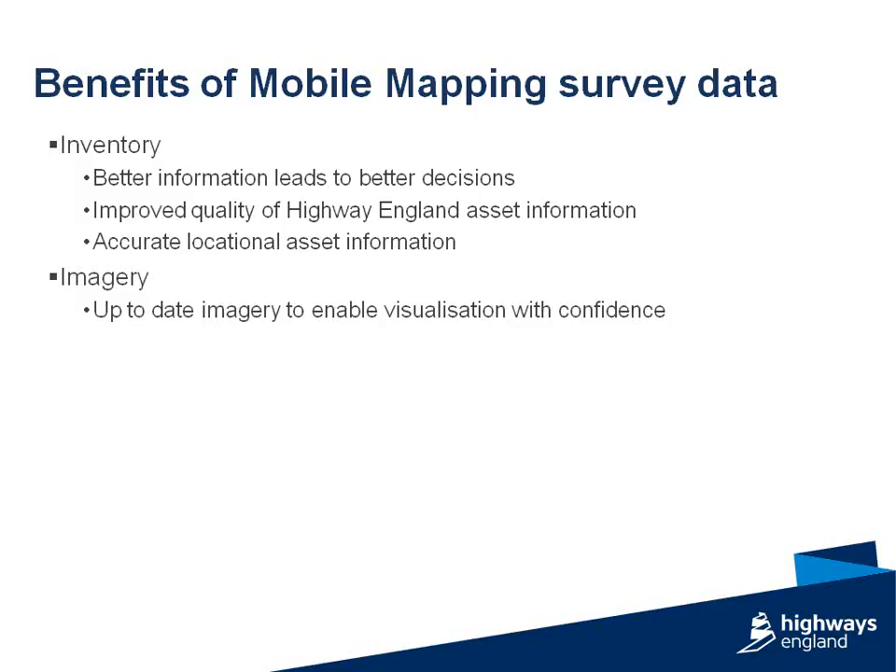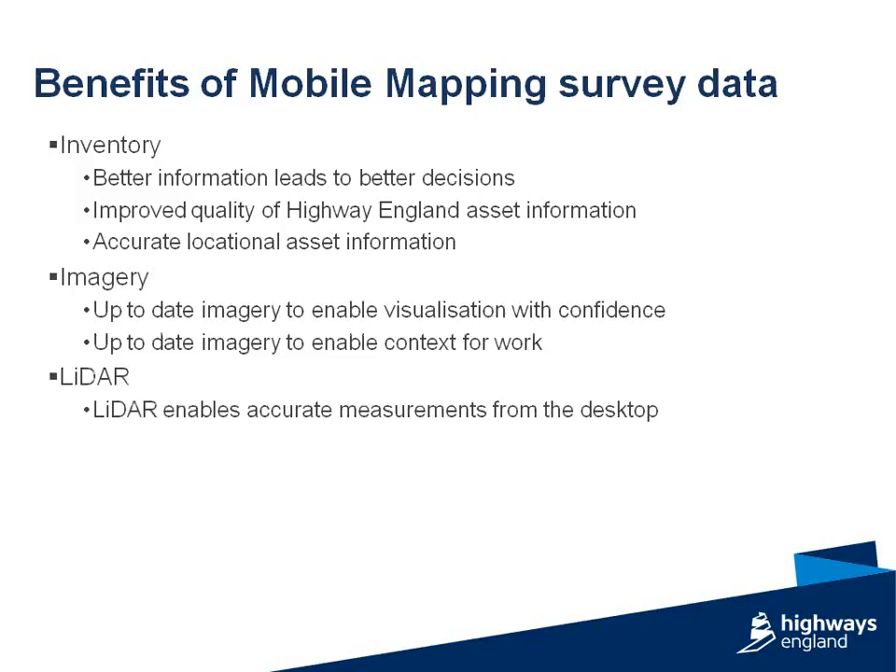In terms of the data sets, the imagery enables Highways England and its stakeholders to better visualize its asset with confidence, so they're up to date, and also enables contextual visualization of works on the network. In terms of the LiDAR, it enables accurate measurements from the desktop.